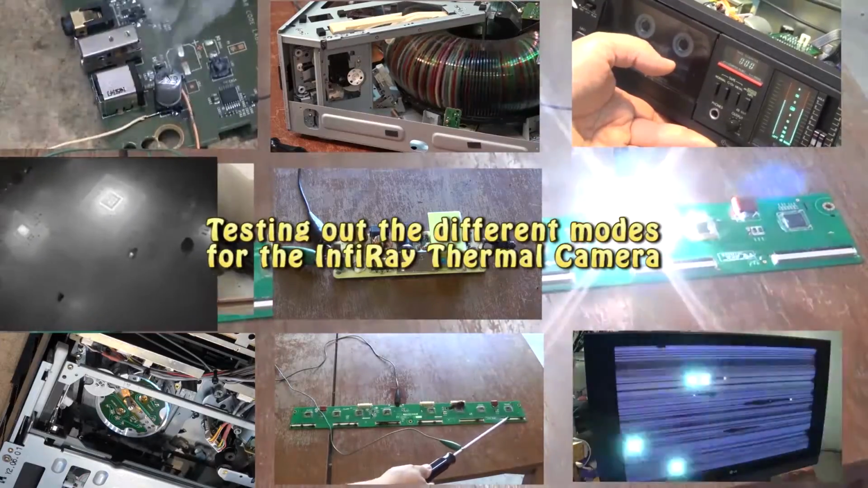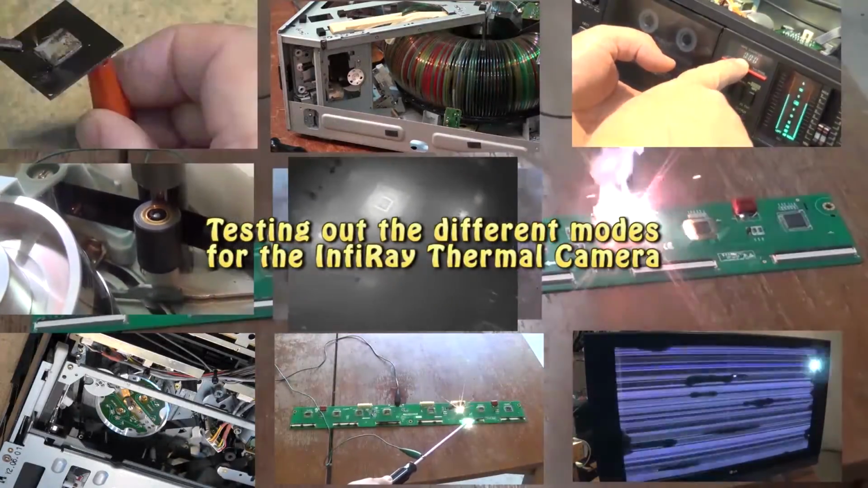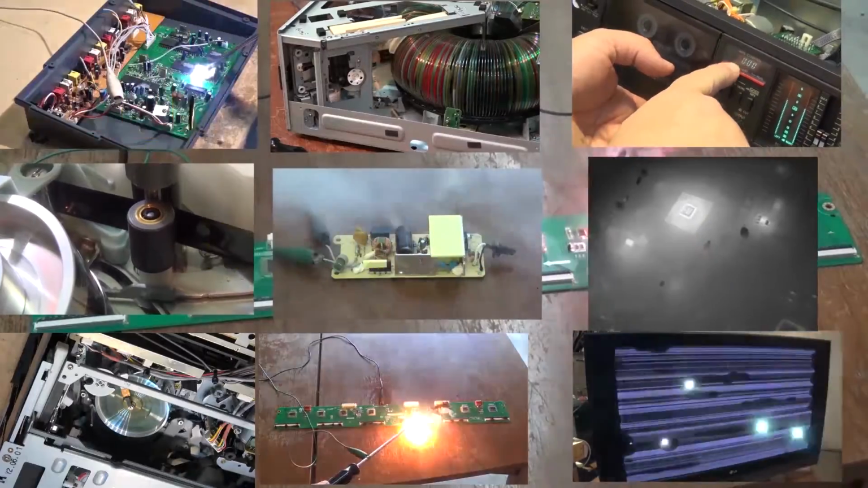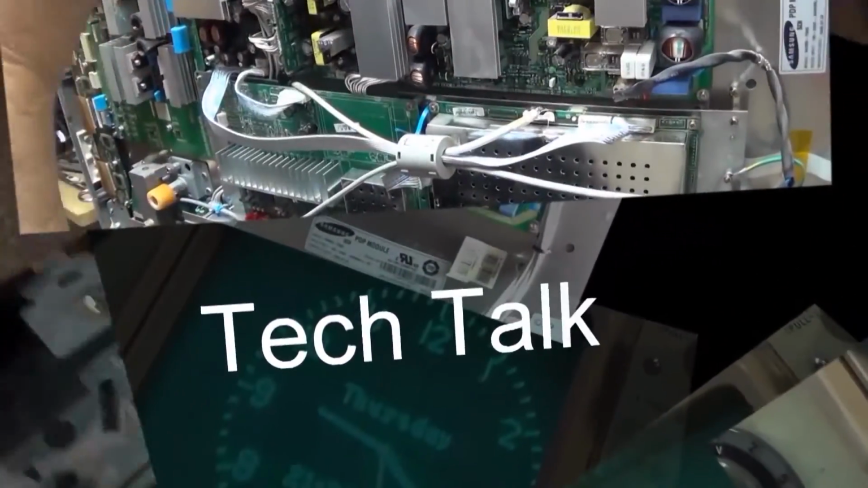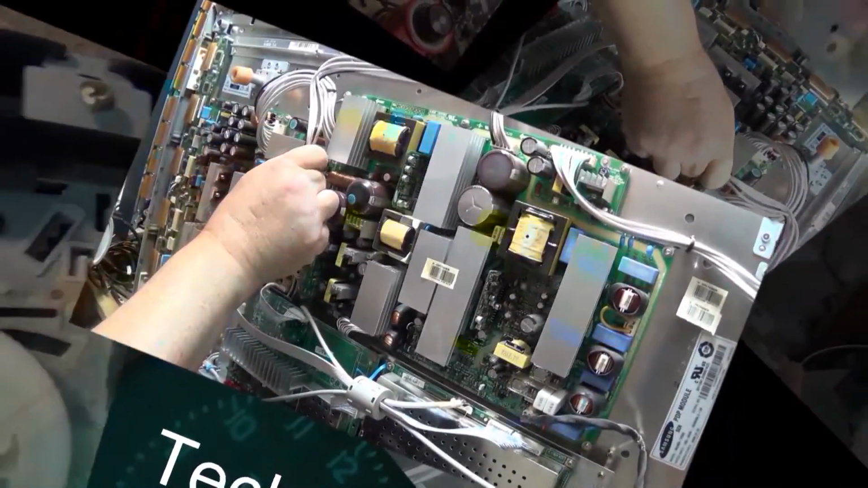I was playing around with that thermal camera last night when it was pitch black at like 2 o'clock in the morning, just to see what it could see in my neighborhood. Let's check out the footage.